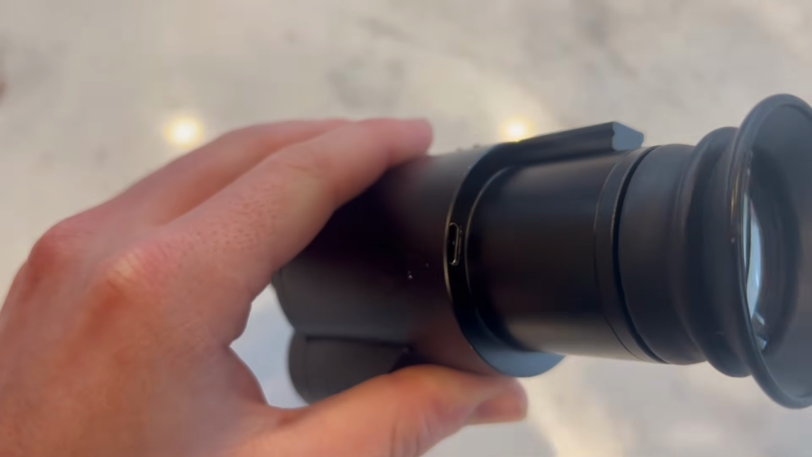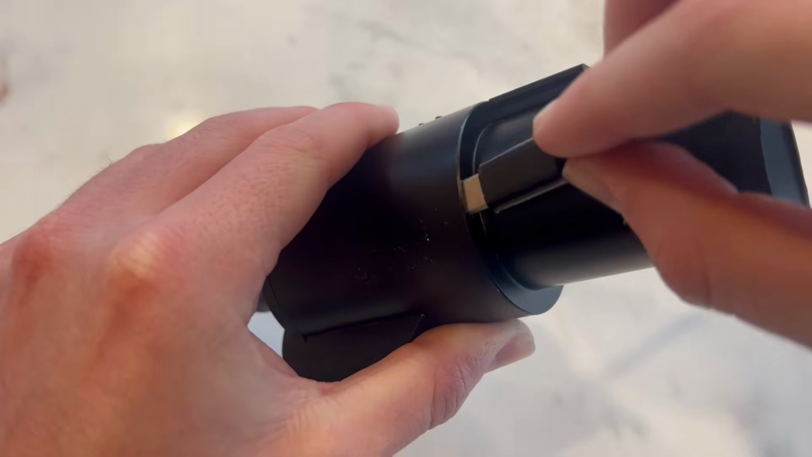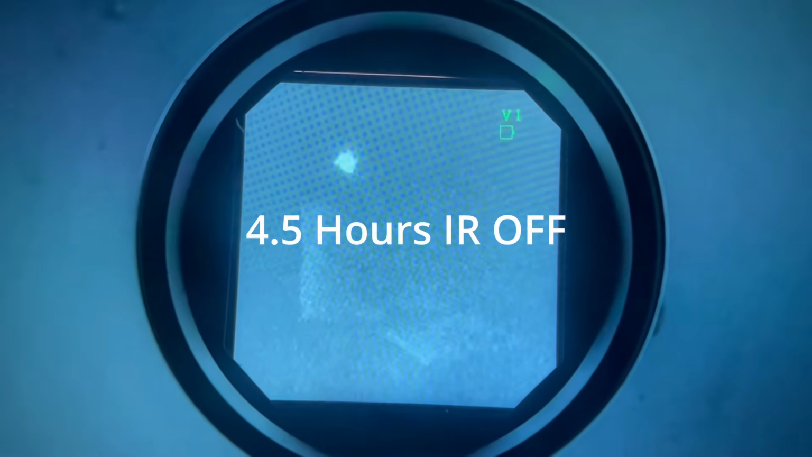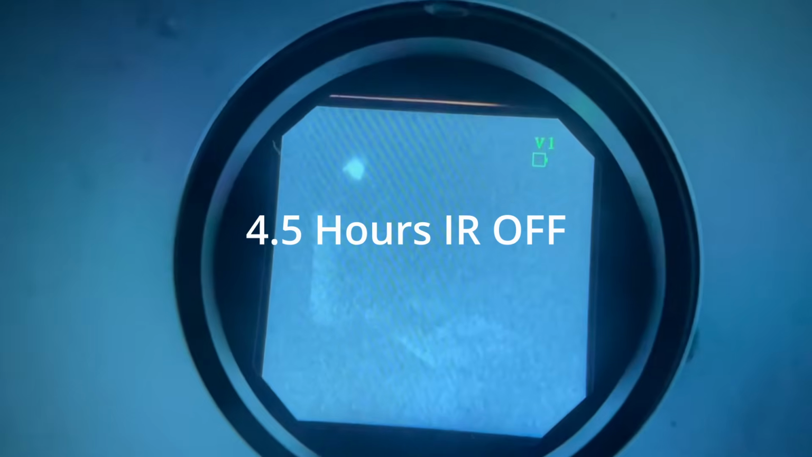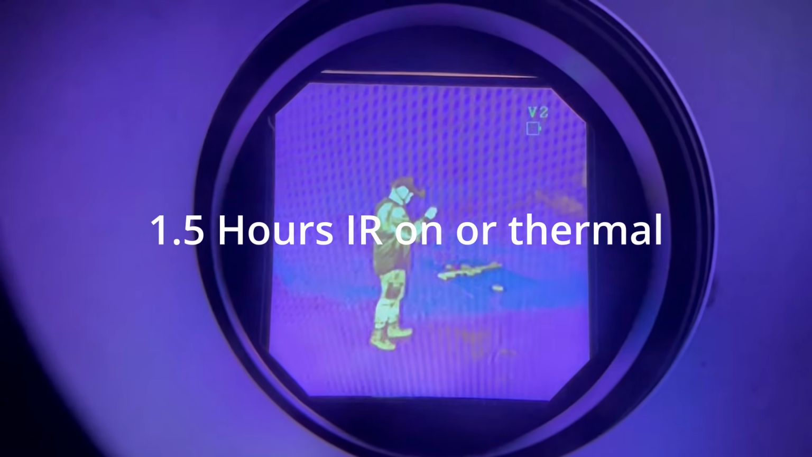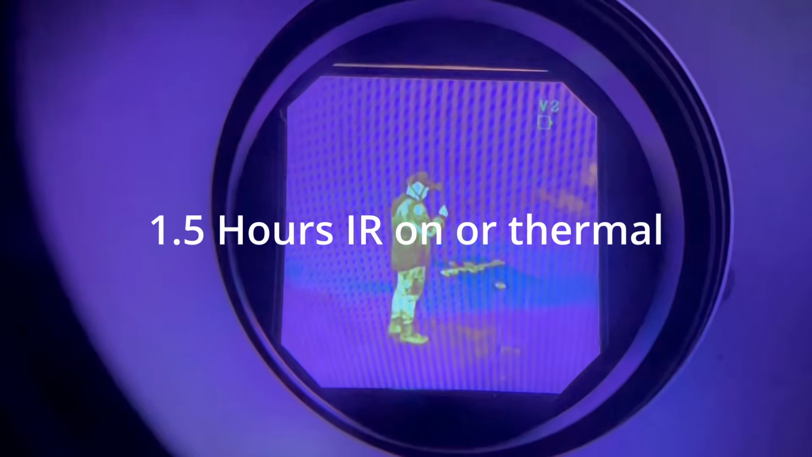These have an internal, non-removable battery that can be recharged with a Type-C cable. These get 4.5 hours of battery life with the IR illuminator off in the digital NV mode, 1.5 hours with the IR illuminator on, and 1.5 hours of battery life in the thermal mode. If the device is in thermal mode and the IR illuminator is active, the battery life is even less, with, in my experience, around 45 minutes to an hour.